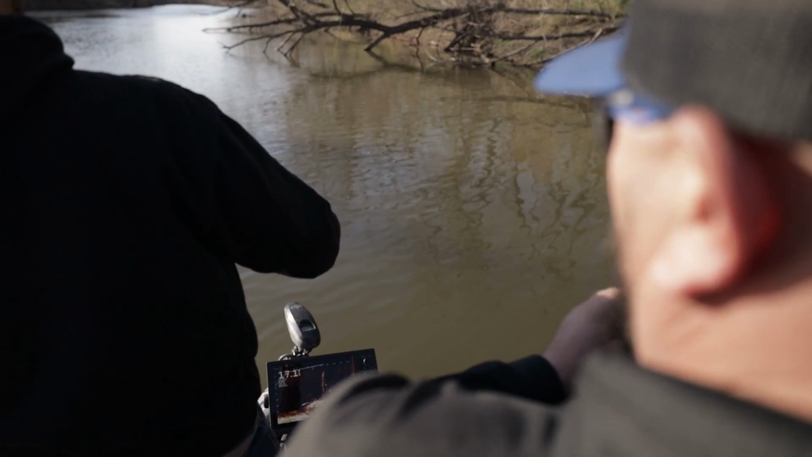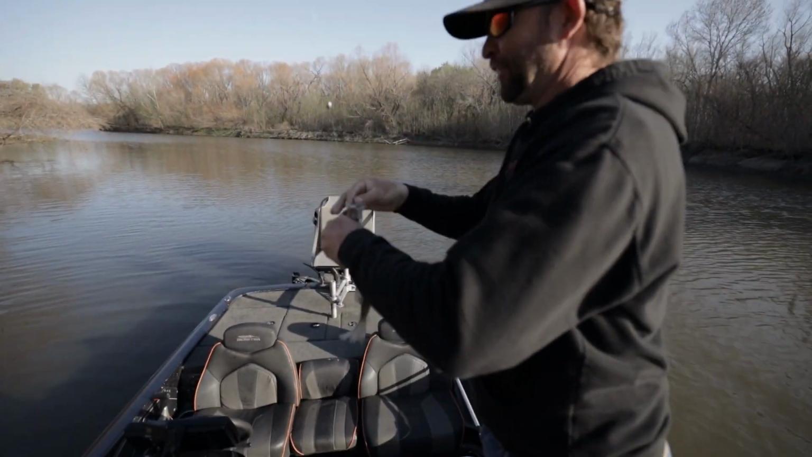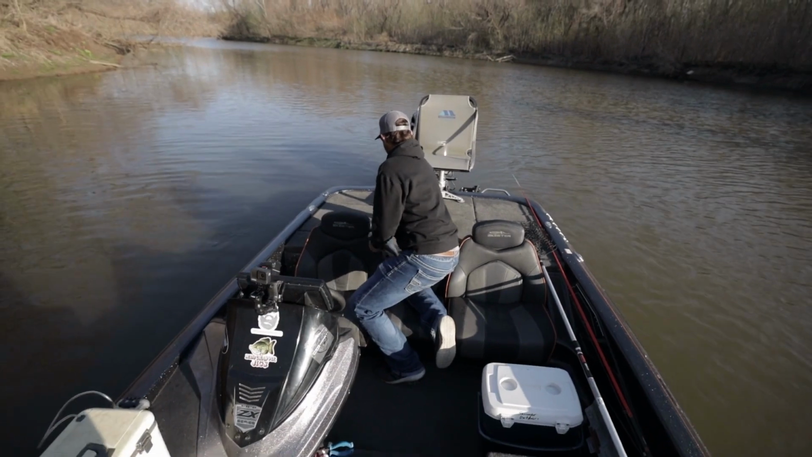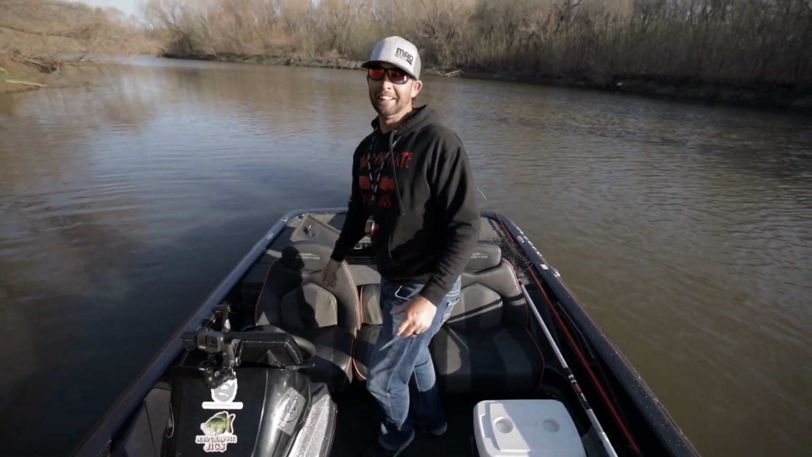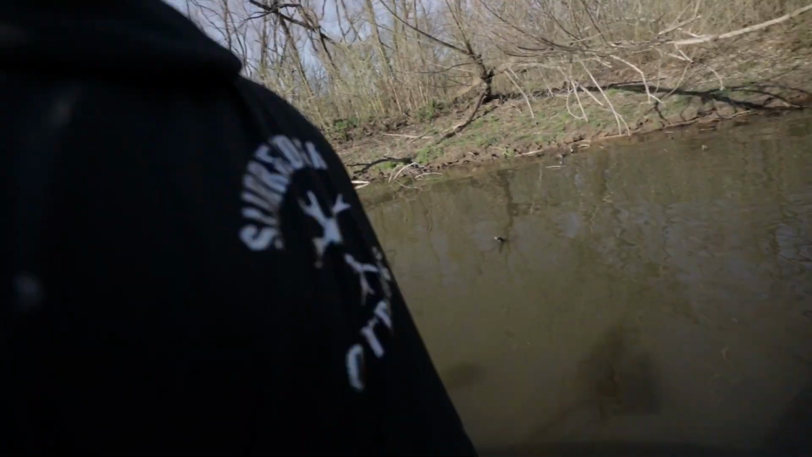Get it. There you go. That's a good one. It just feels heavier on the rod. Yeah, it does. Oh, I swung it the wrong way, didn't I? That's fine. He's in the boat. Just a good eater. They feel way heavier. I'm telling you, because you got 13 foot of leverage. That's freaking fun. That's awesome.